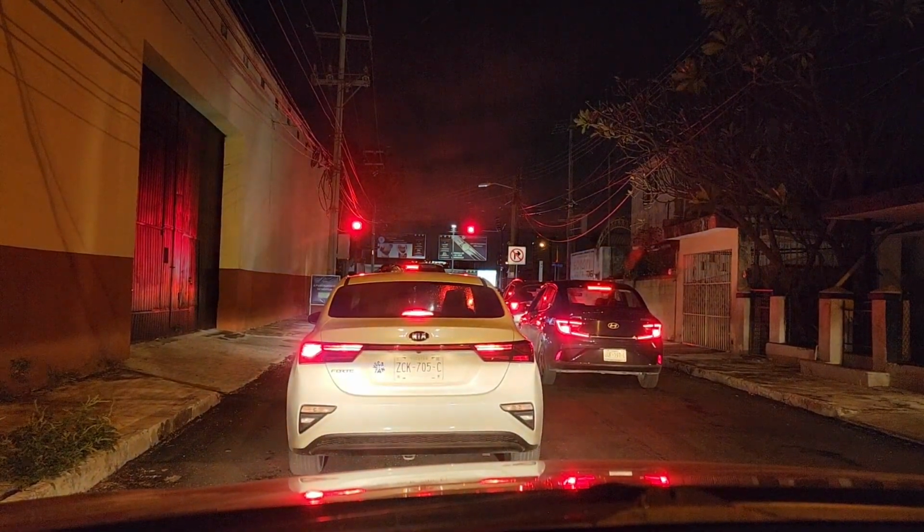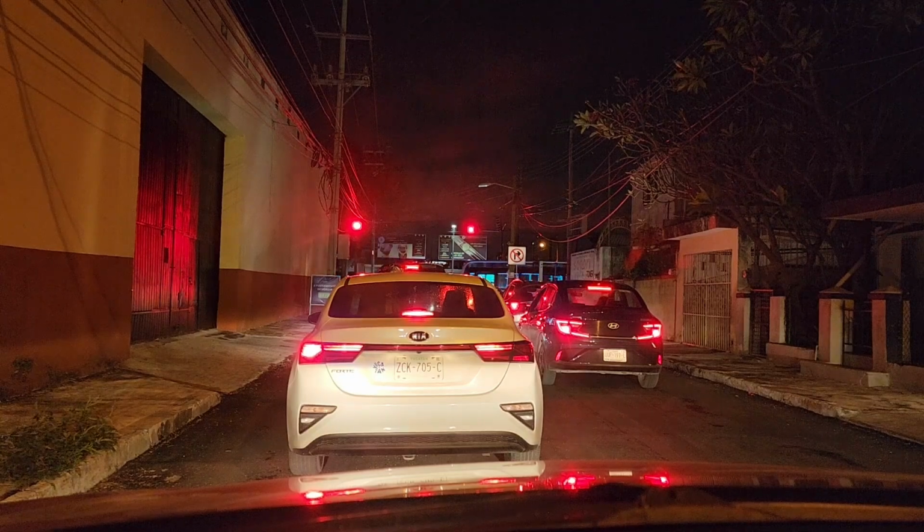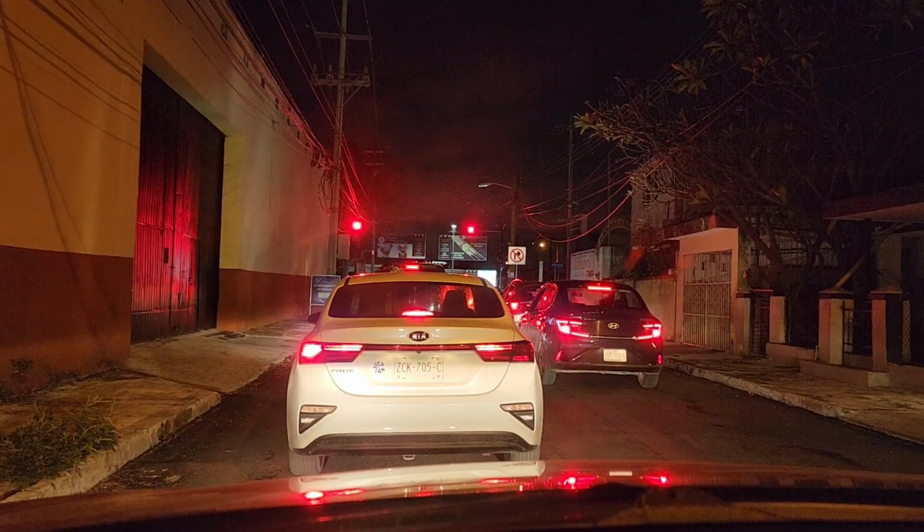And if you notice, the street lights aren't that bright, so it is kind of difficult to see at night. Which I kind of understand, because some of these houses are right underneath the street lights.